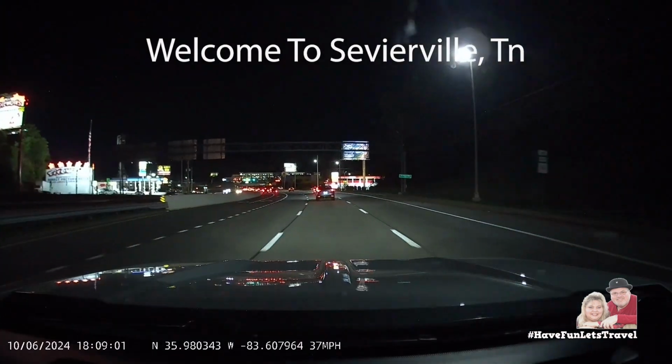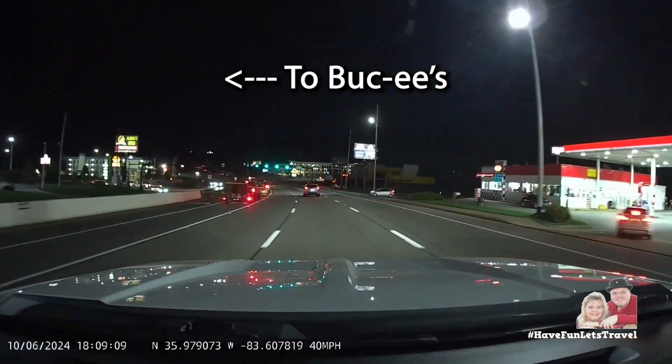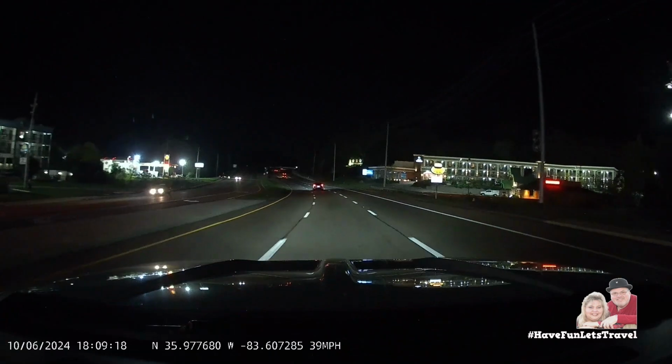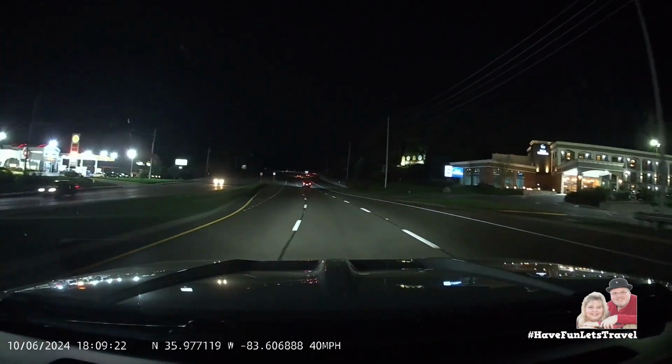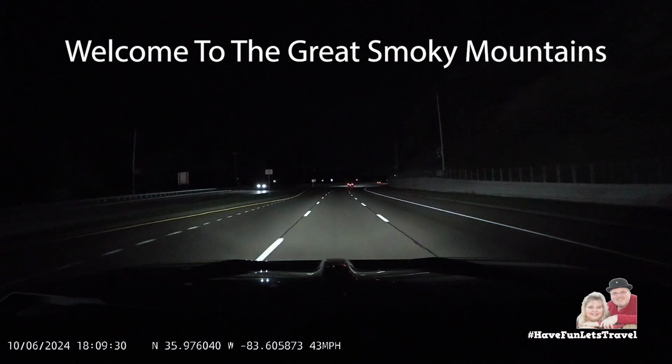Welcome to Sevierville, Tennessee. Welcome to the Great Smoky Mountains.